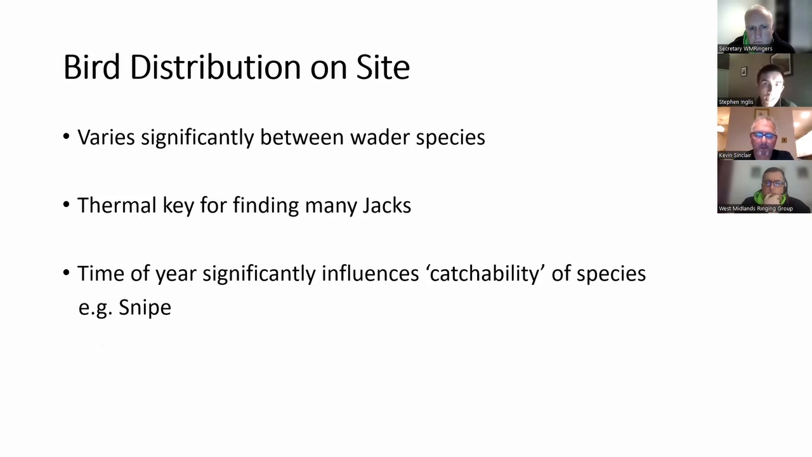We tend to find the jack snipe in the wetter patches, woodcock are quite well distributed, and snipe are a bit intermediate between the two other species. One thing to highlight, and it will crop up in the next few slides, is that the thermal in particular has been really useful in detecting some of the smaller species such as the jack snipe, simply because their eye shine is much harder to detect.